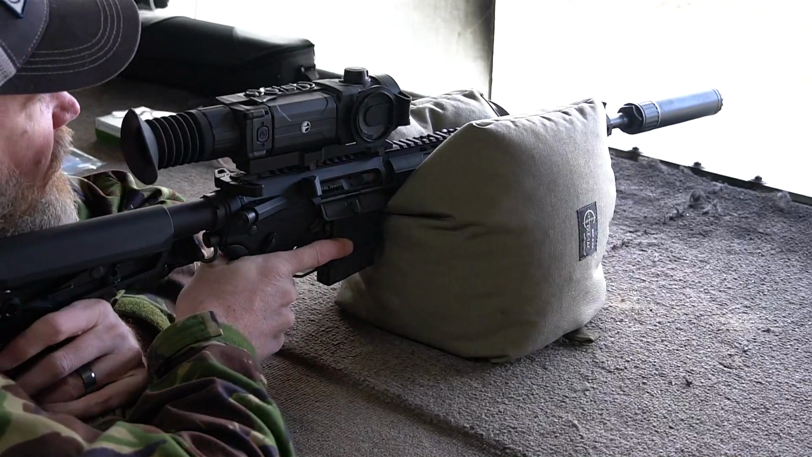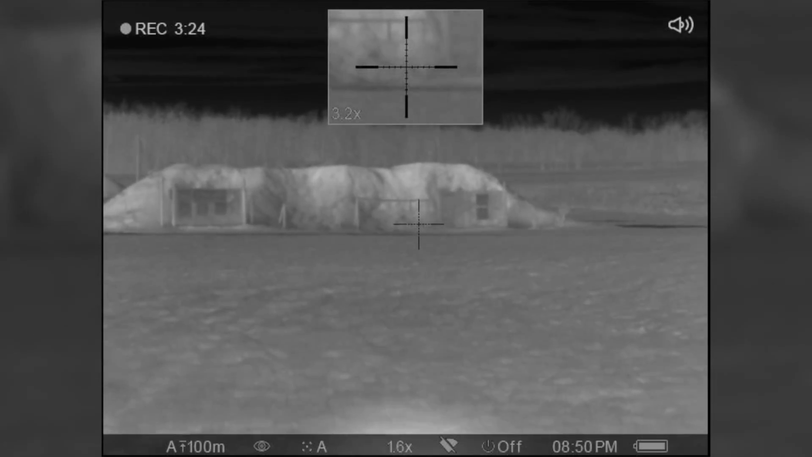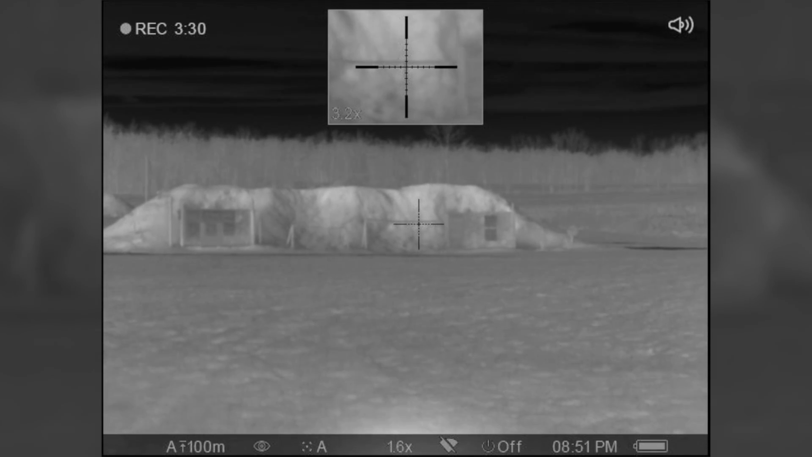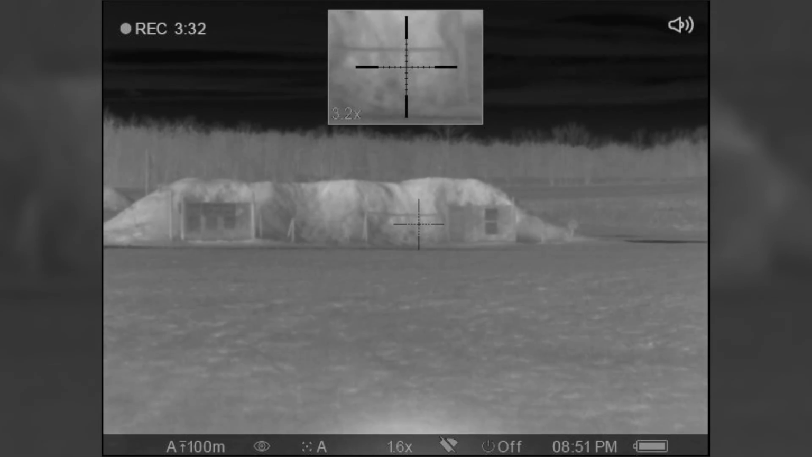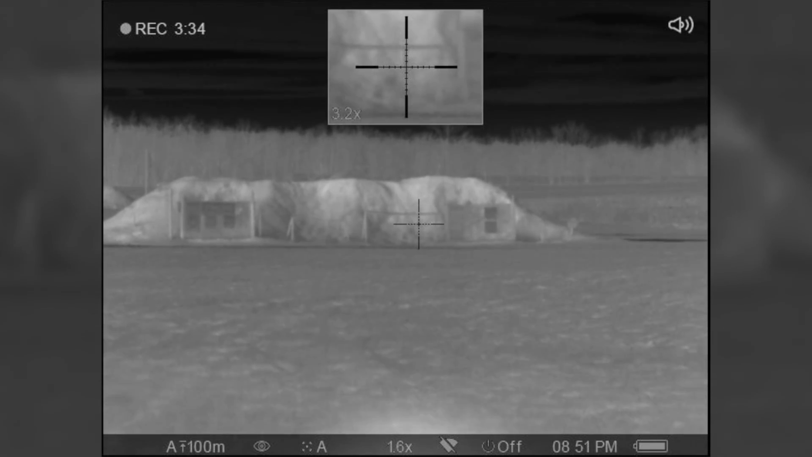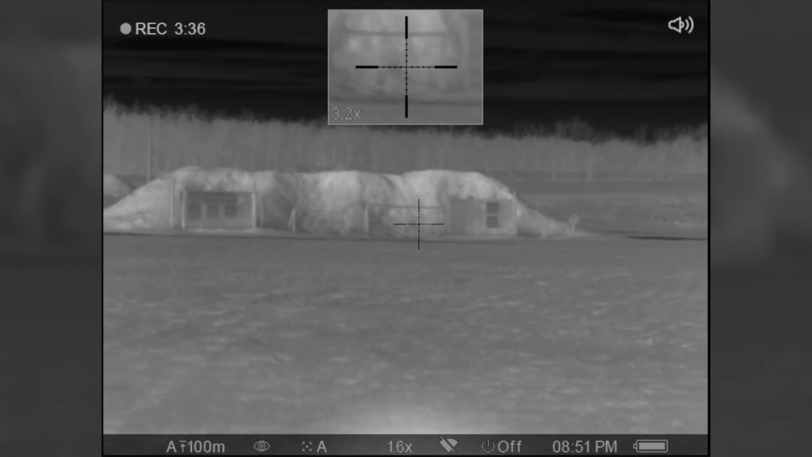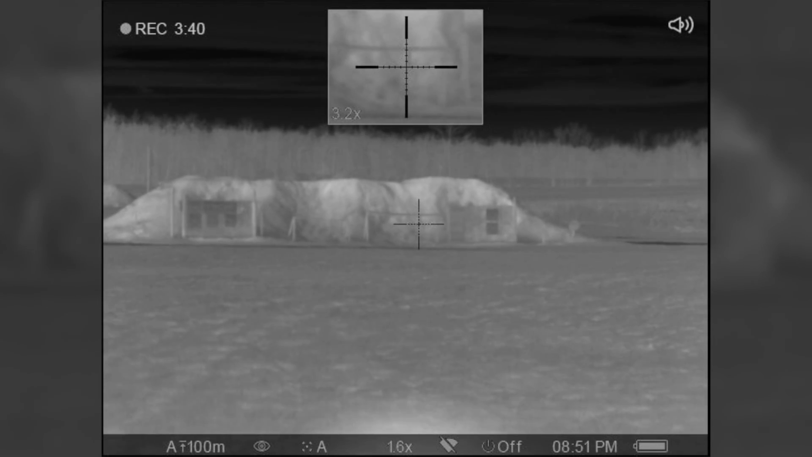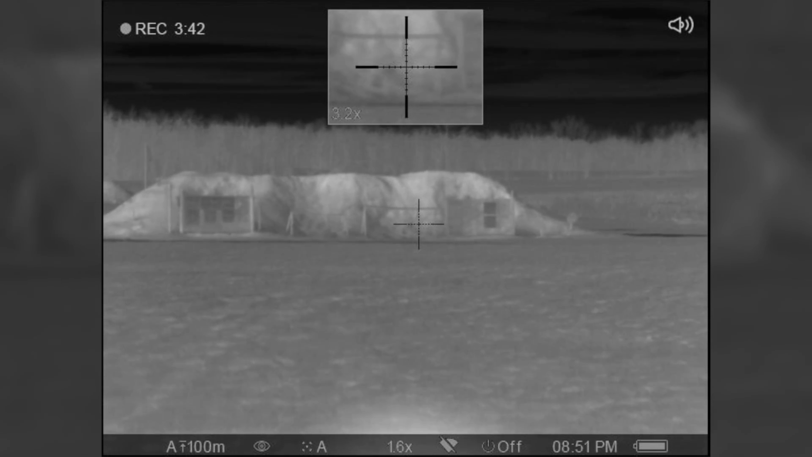All right, at 100 yards, it's kind of hard to make out the target. This shows you some of the limitations of the thermal. But right there, my crosshair, my magnified window, is on the stem of the target. I can make that out, so right at the base of it should be the steel plate. And there it is, hit it.